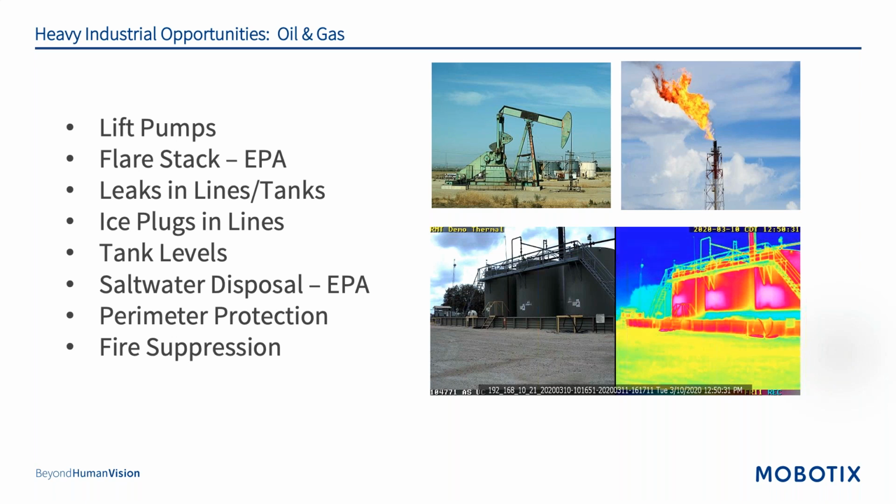There is equipment that'll tell them exactly what type of gas that is. But, you know, you're talking tens of thousands of dollars for a solution like that. And quite honestly, if that's what they're looking for, then this isn't the solution. But for most of what I've run into, they just want to know, are we having an issue? Is there a leak? And again, that's preventative maintenance, but it's also, we get into those EPA issues.